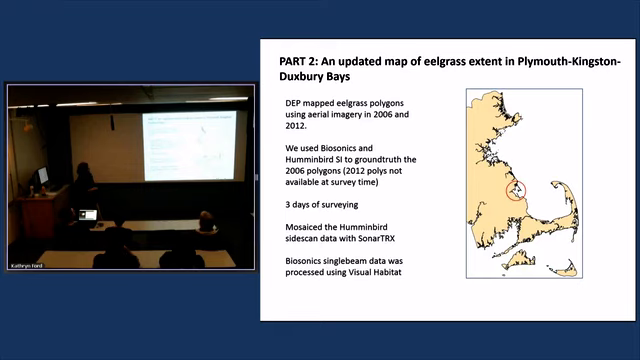And so we went out with both the biosonics and the hummingbird. Again, the hummingbird because the biosonics broke. Had to go back to Seattle to be fixed, and that cost us $1,000, which is the same amount as buying 2 hummingbirds. So we ground truthed the 2006 polygons. And this will tell you something about the timeline of the aerials. So we went out last August, and the imagery that was collected in 2012, the polygons still weren't available. They were just made available in January of this year. So we actually were ground truthing the 2006 polygons. We did 3 days of surveying.